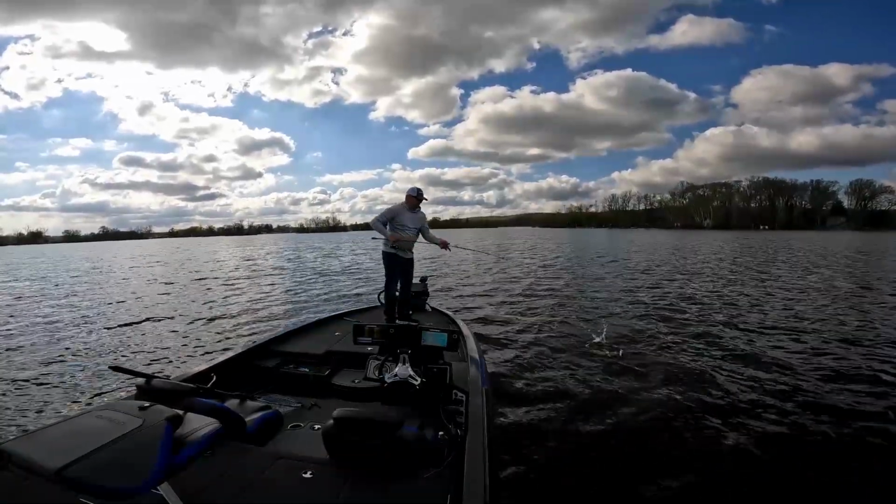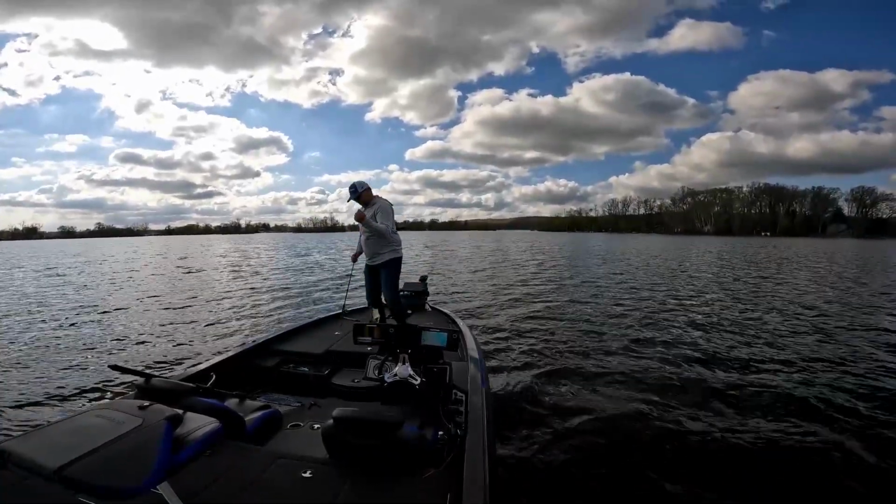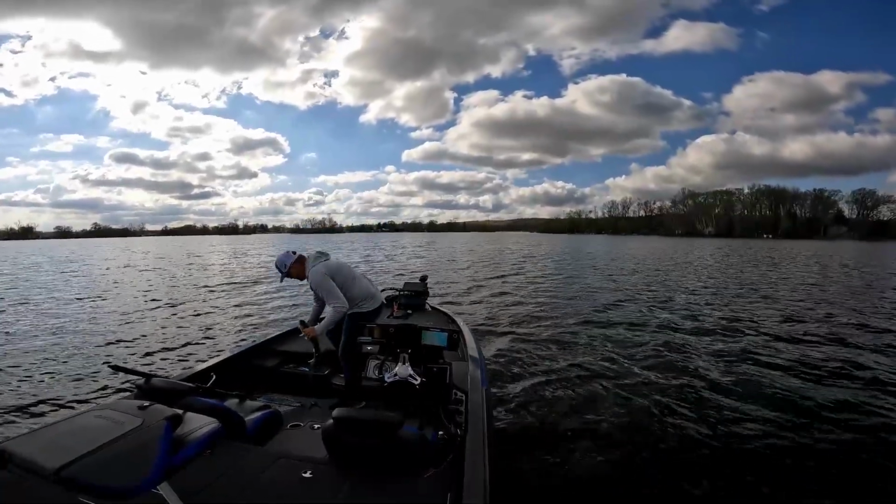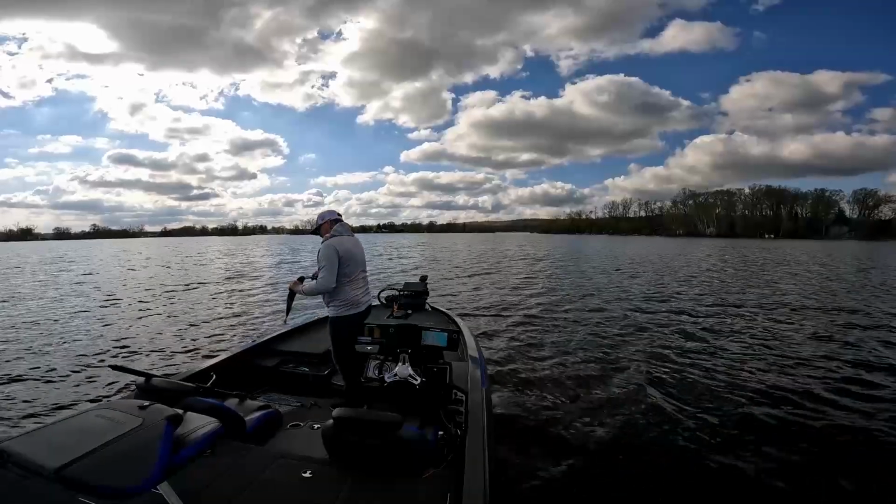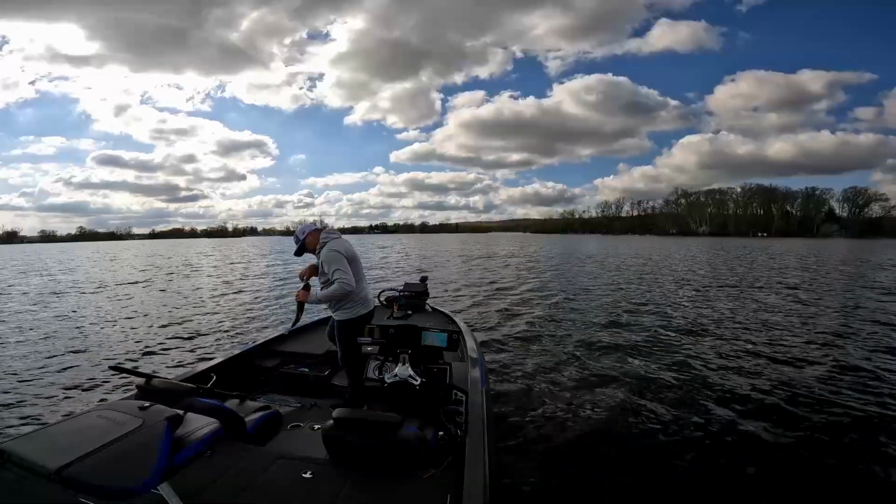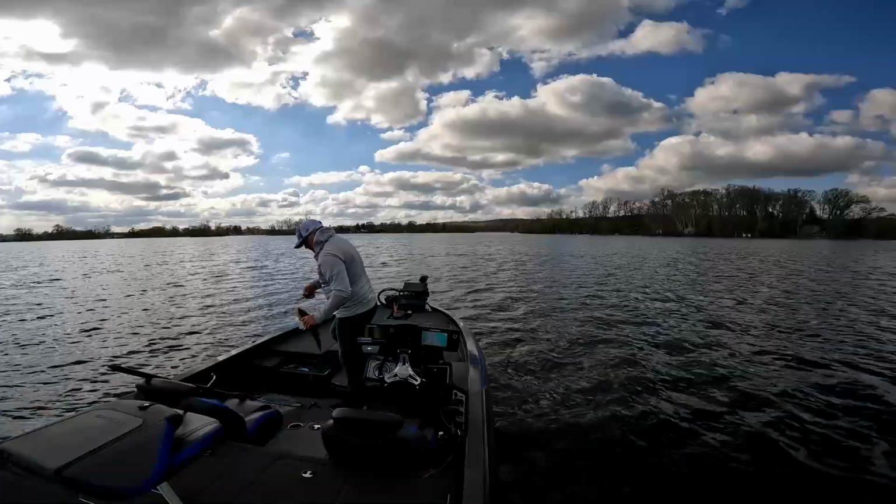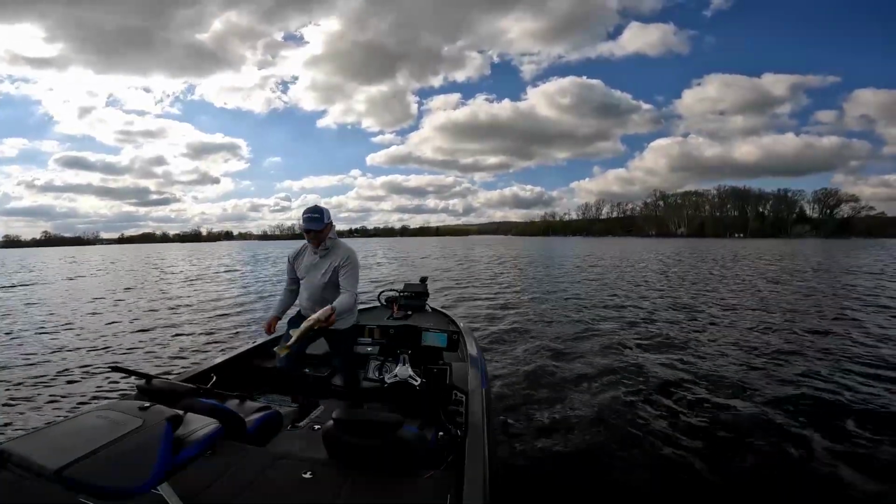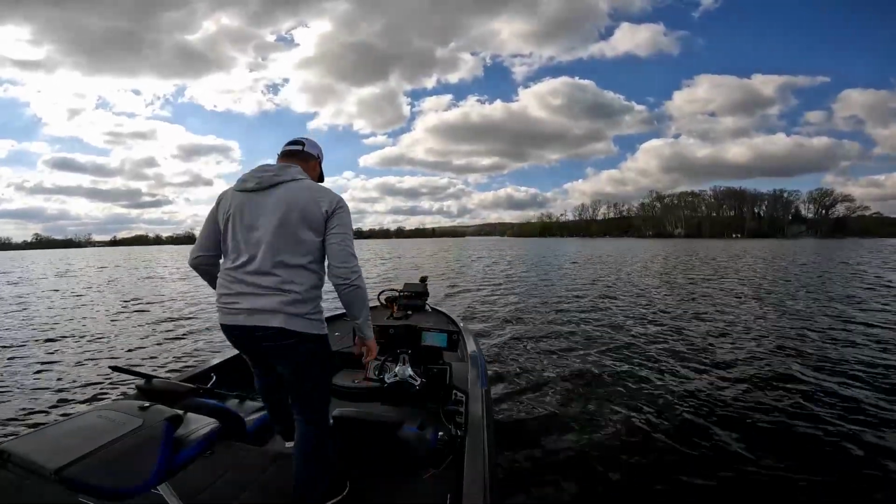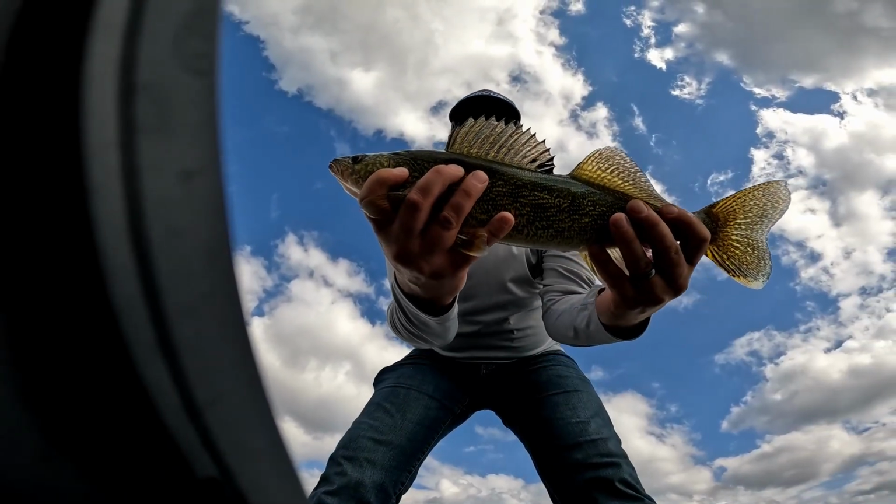Huh. Another walleye. It's probably because they got free rain out here. The bass aren't eating anything out here. They're all pushed up. That's a good eater right there. We're gonna let him go. That'd be a good one.